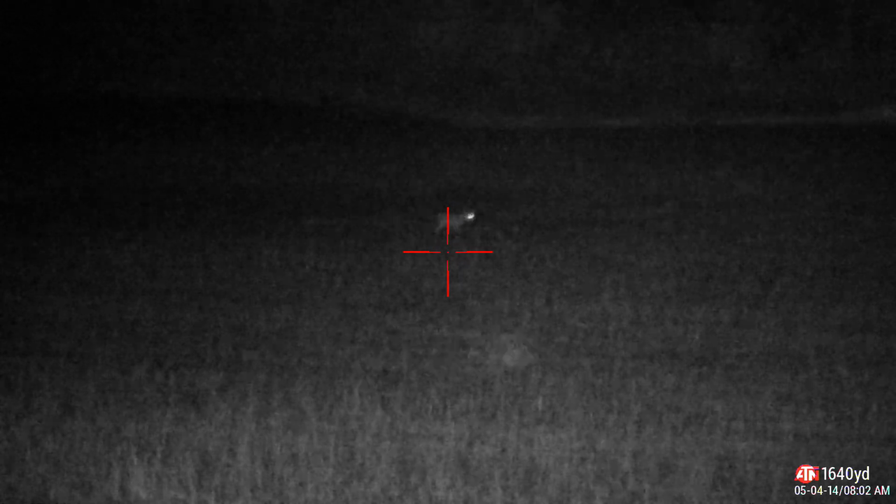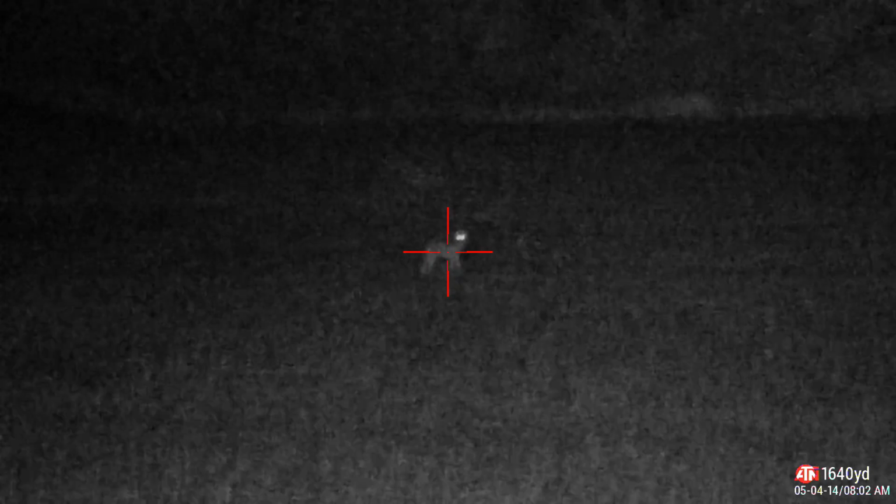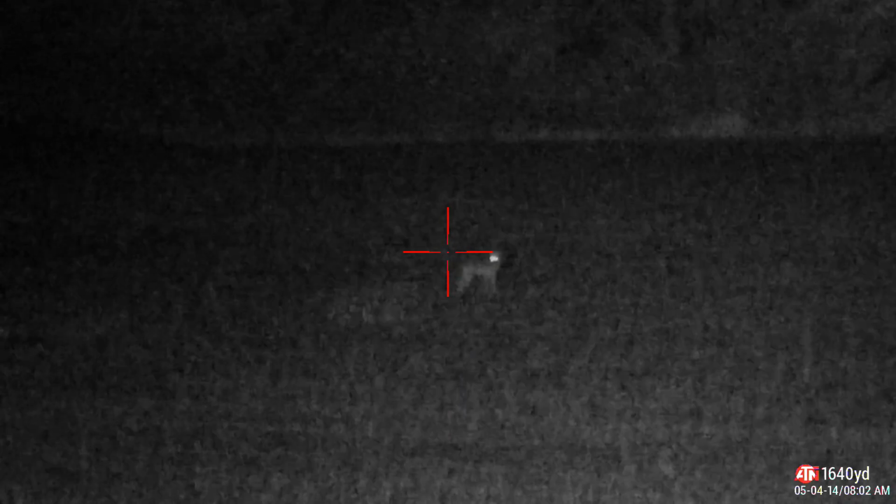Spotted this coyote come out of the woods, probably about 450 yards out. This guy was not in any hurry to come in. Started utilizing some lip squeaks once I spotted him, and pretty much from there on just watched his body language. Some of you veteran coyote hunters will know what I'm talking about there. Just watching his body language and giving him a few sounds every once in a while to keep him moving. You're actually looking at David's view here in the ATN 4K.